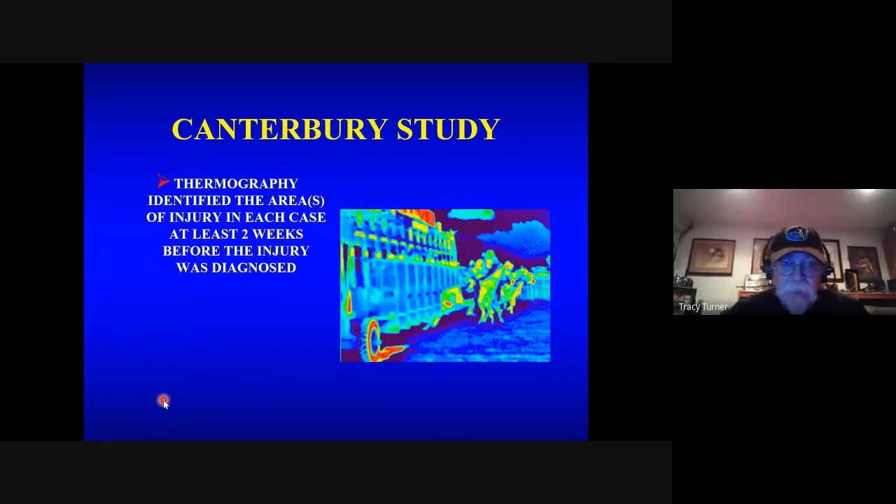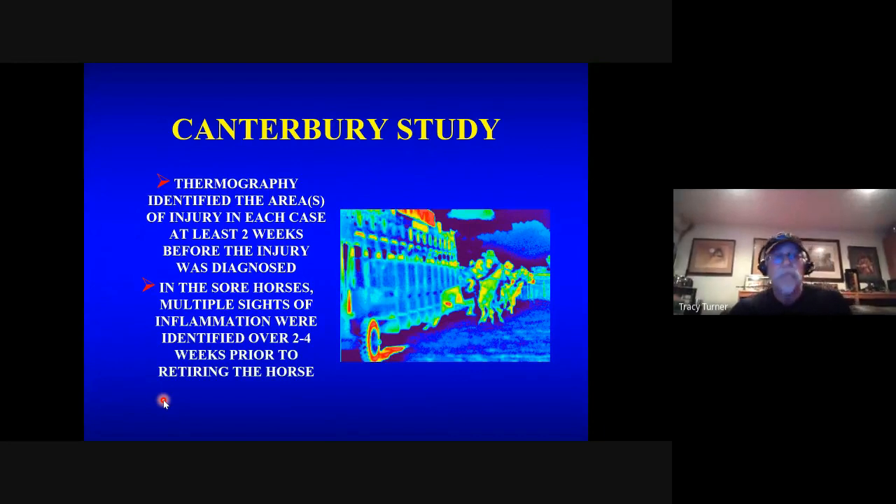We kept trying to get people to look at them, but you can lead them to water, but you can't necessarily make them drink. So it can be very useful looking at horses in training, and you can use it to help modify how you're training that horse to prevent that.